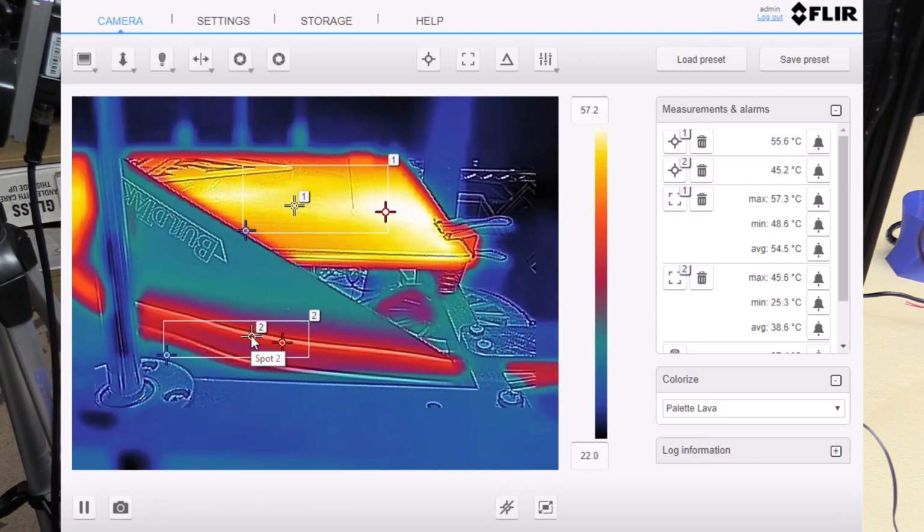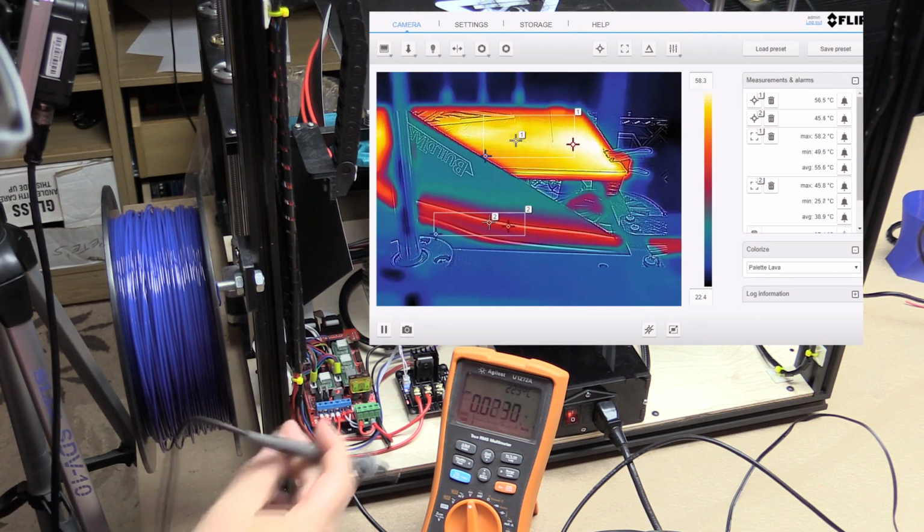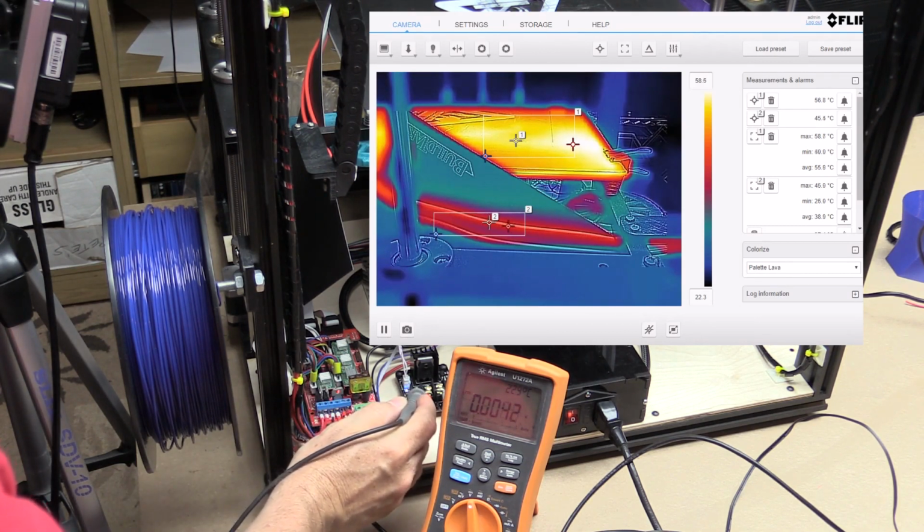And if I actually go and measure the drop just in that piece of wire, you will see what I'm talking about. So we know that there's 15 amps going through this thing. If I measure the volts just in one of the wires, I don't think it matters which one, they're both about the same.